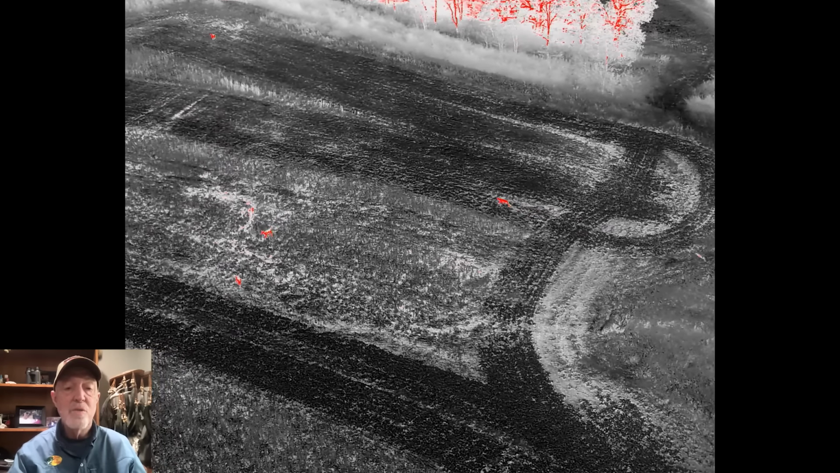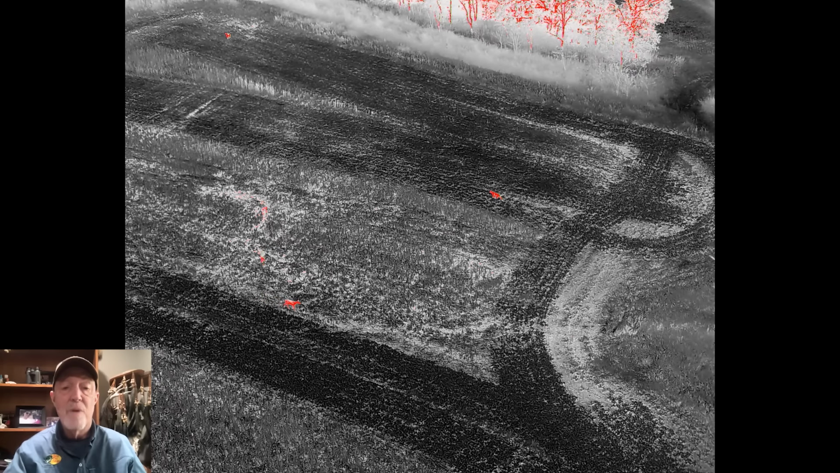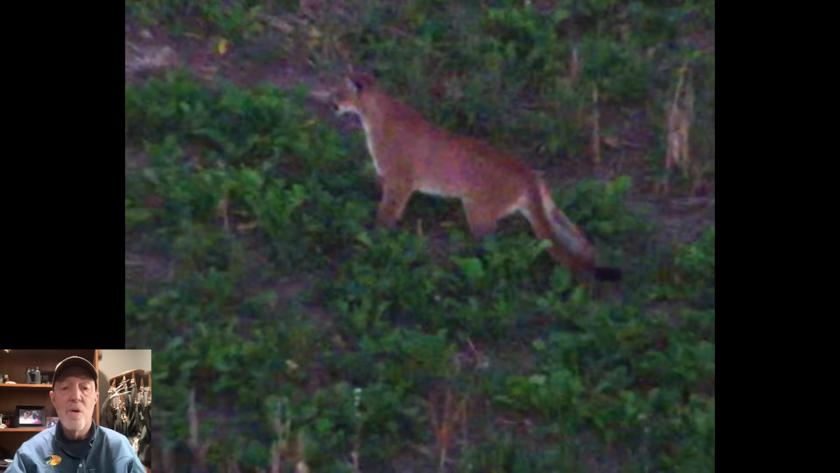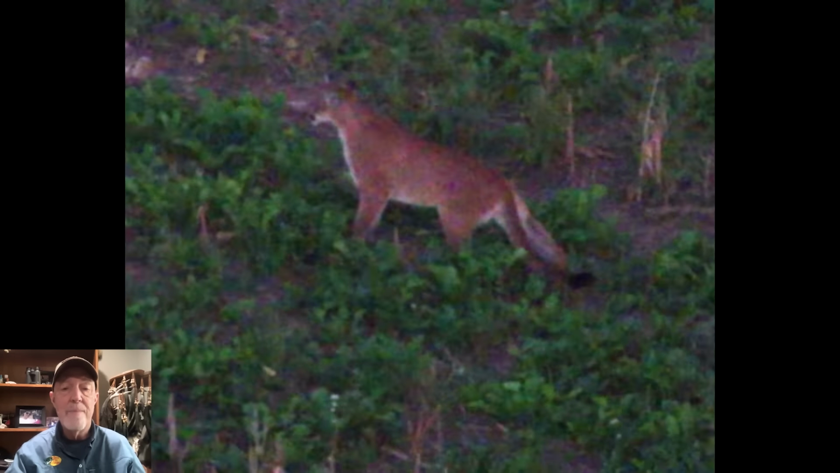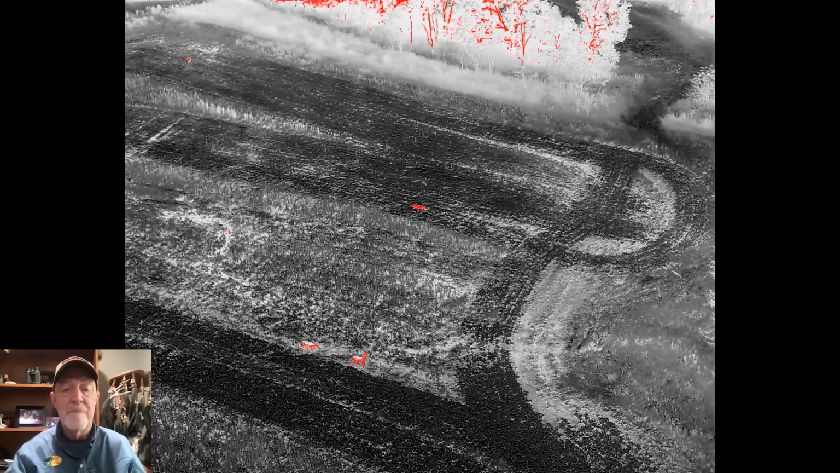Center of the screen, that's where the deer were walking. Think how small those hooves are, and they left a little heat. Think about us leaving scent molecules, which I'm sure last longer than the heat. Heat dissipates rapidly. Moist scent molecules can hang around for quite some time.